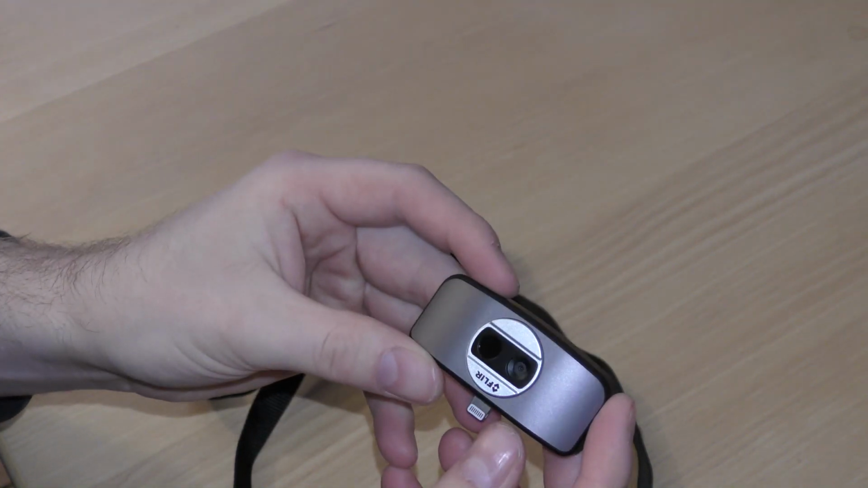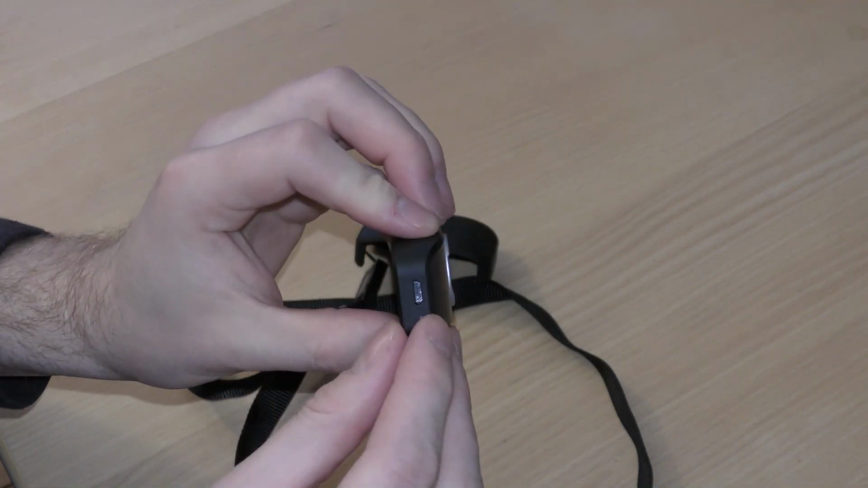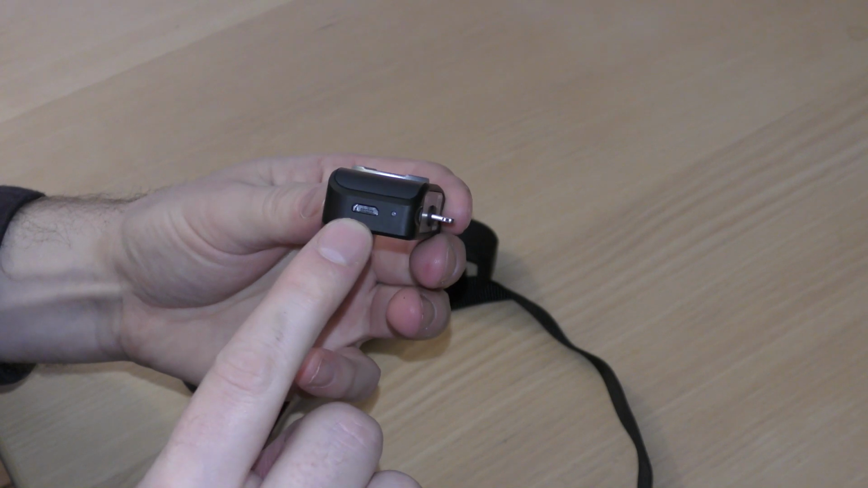So it has two little lenses. There's not much in it. There's an on-off button right there, and it has a tiny little internal battery, and you charge that right there with a micro USB connection.